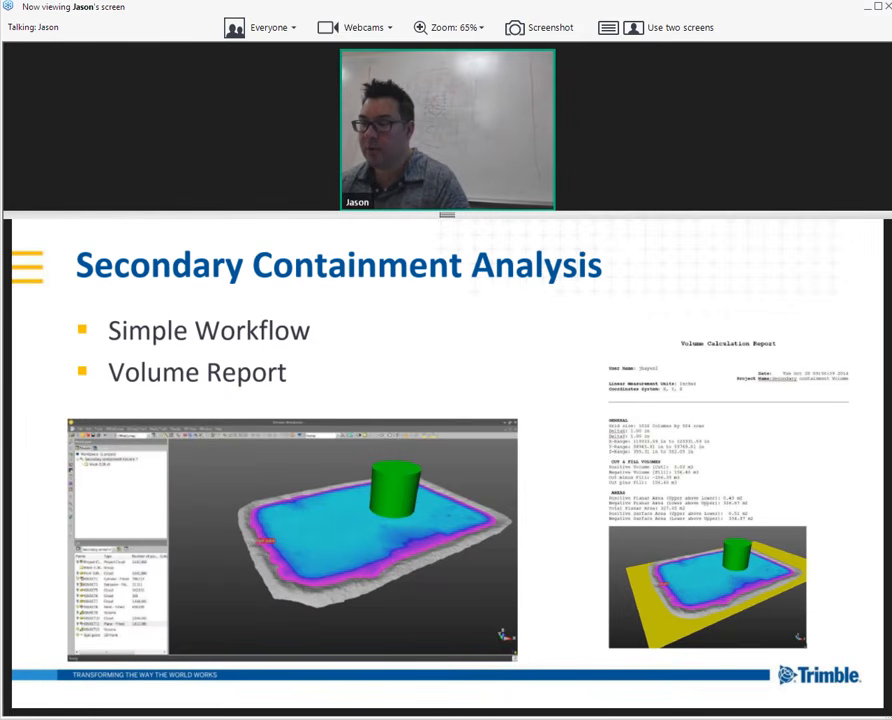So then we can create a report similar to this. This is actually an older report. The new report's fairly similar. We don't put a screen snap in by default, but it's easy enough in Realworks to click the capture screen button and then paste that into the report to get something very nice looking.